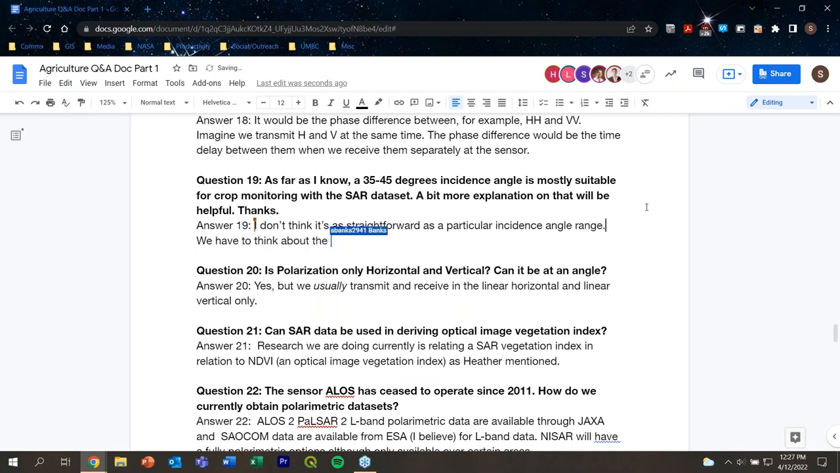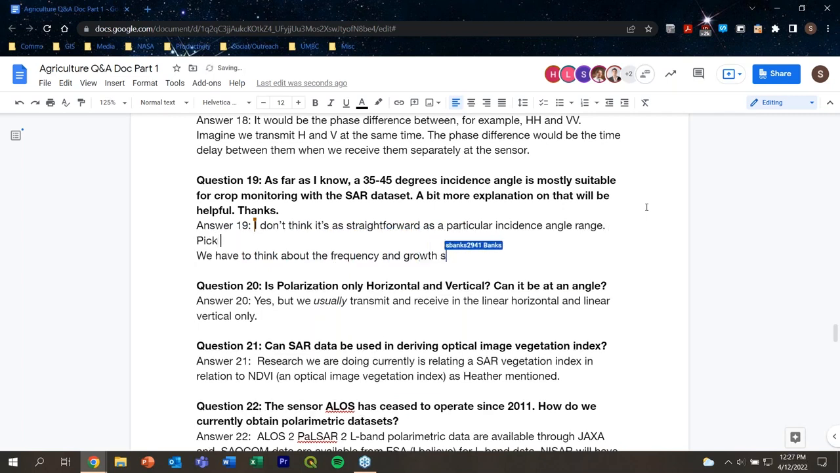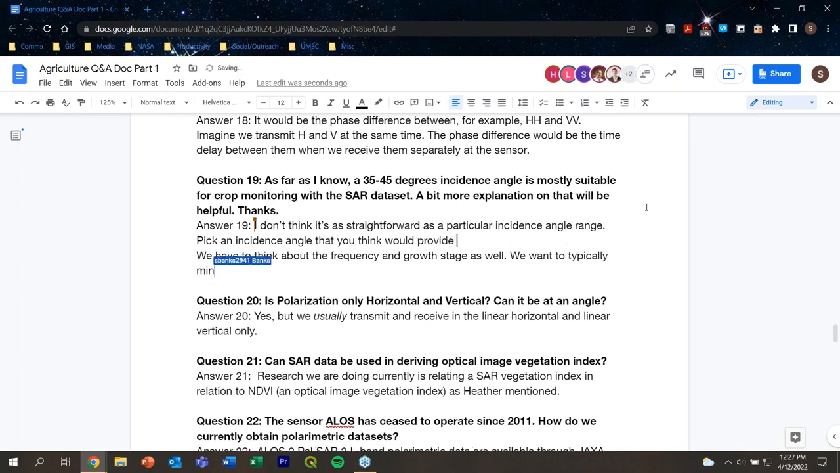So pick an incidence angle that you think is going to provide good interaction within the canopy itself. We want to minimize the amount of contributions typically coming from the soil. So that's why we don't want these really steep incidence angles. But we also want enough penetration into the target so that we get all of this volume scattering that's happening within the target. So I think the person who asked this question is in the ballpark.